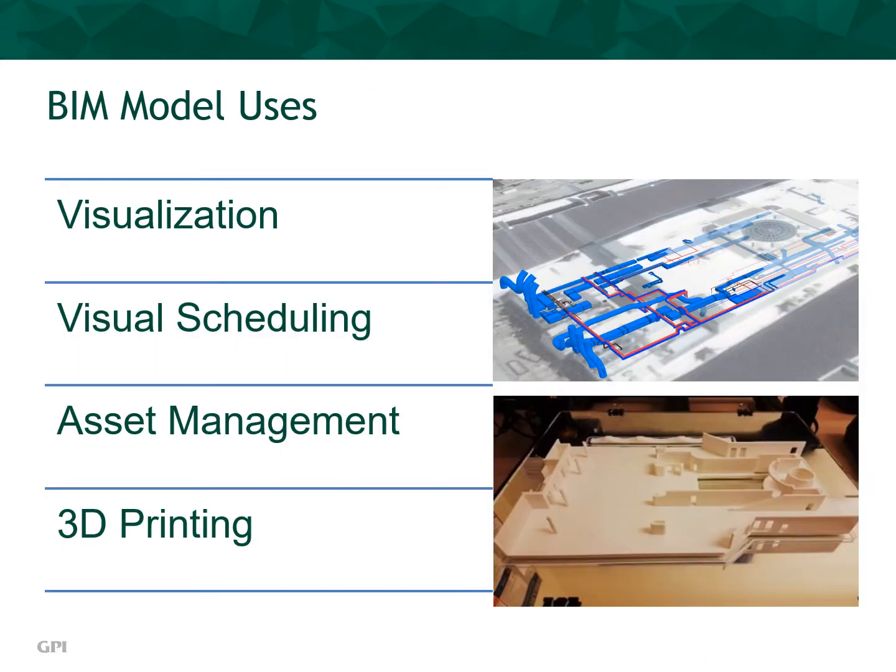BIM models are used for a variety of purposes. Visualization to view individual components or complete assemblies within a given space or level. Visual scheduling to compare a baseline construction schedule to the real-time construction level. Asset management to determine the current operation, location, and life expectancy of individual components or complete assemblies in the space. 3D printing permits physical models to be created that represent the actual design in the model.